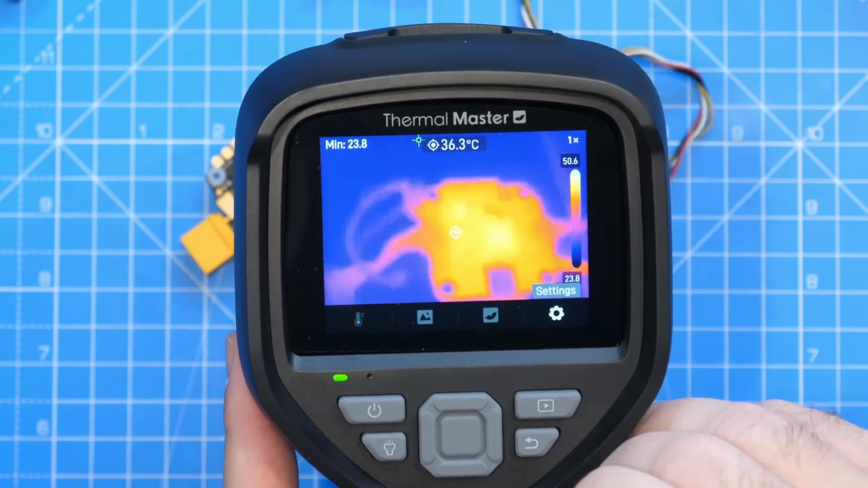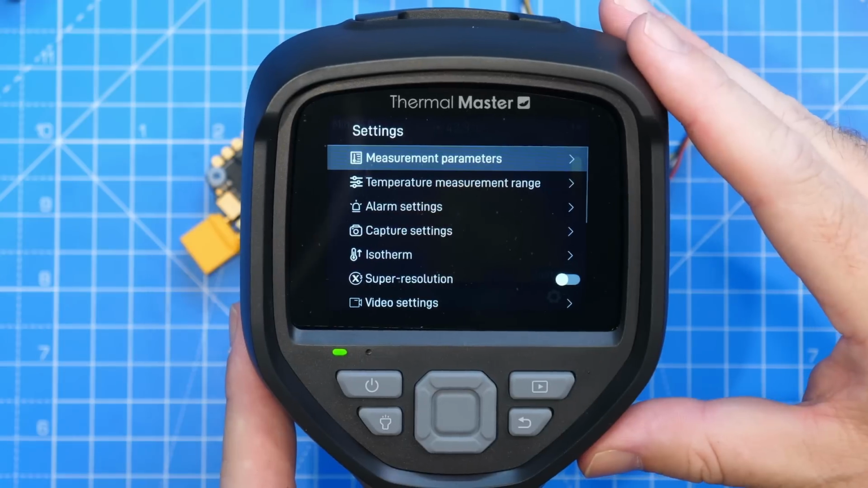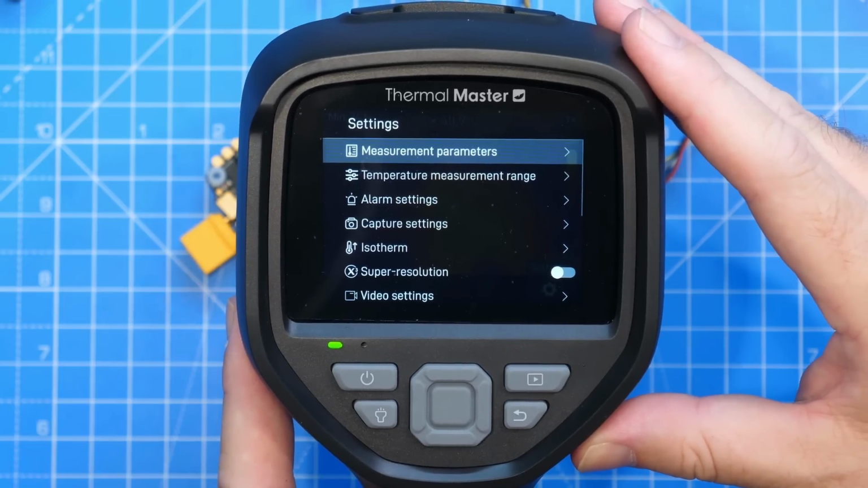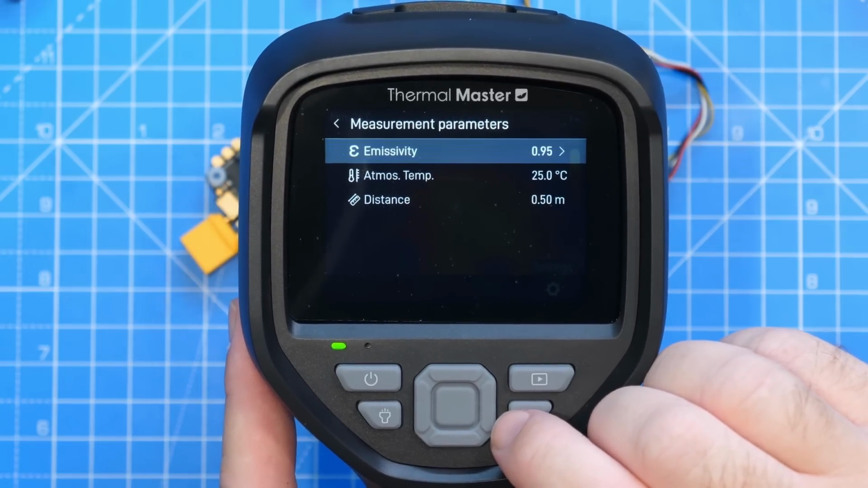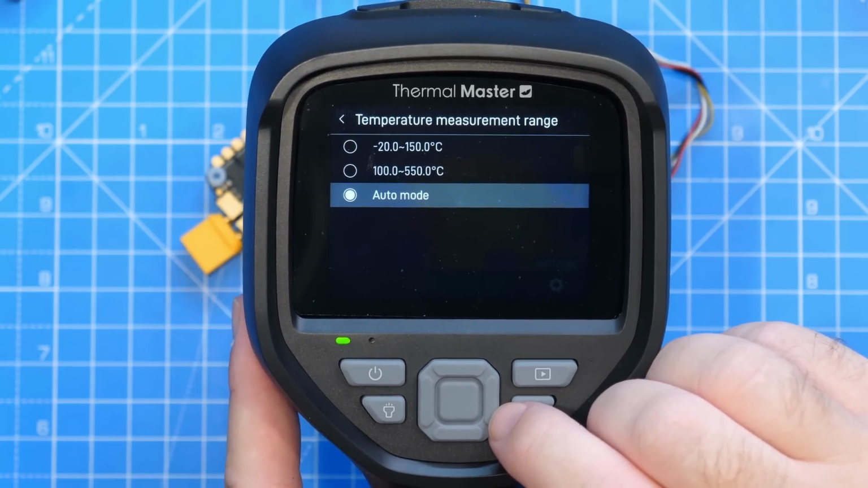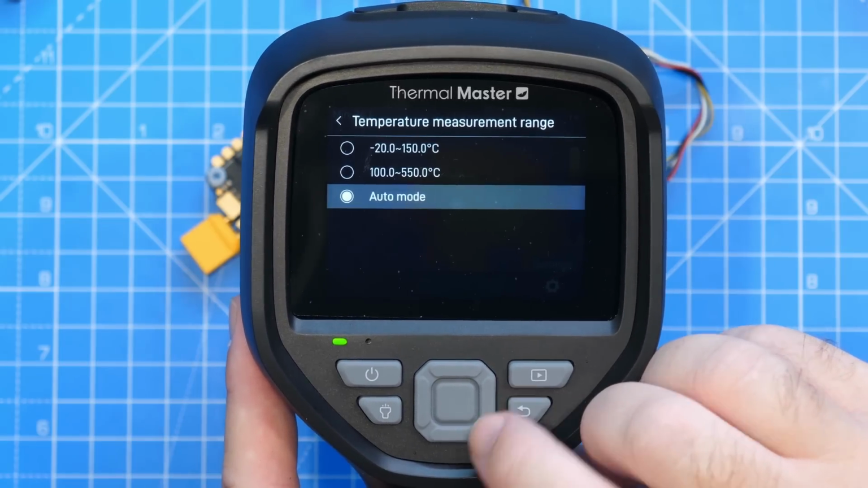Then the final option is our settings option. Now this allows us to change all of the main parameters on the unit. Now I'm not going to go through every single option here, but I will give you an overview of the most important ones, the ones you need to be aware of. So we have our measurement parameter options, our emissivity settings, as well as our temp and distance options. We have temperature measurement range settings. You've got auto, or you can manually set it from -20 to +150 or 100 to 550C.